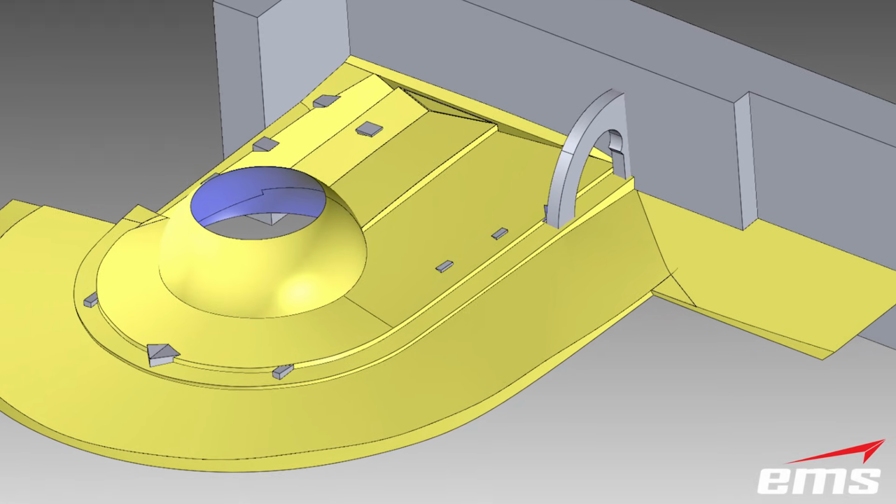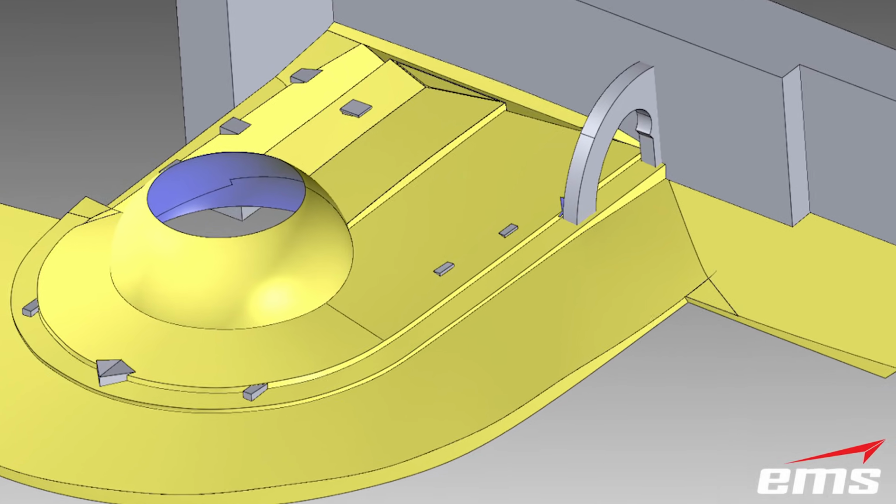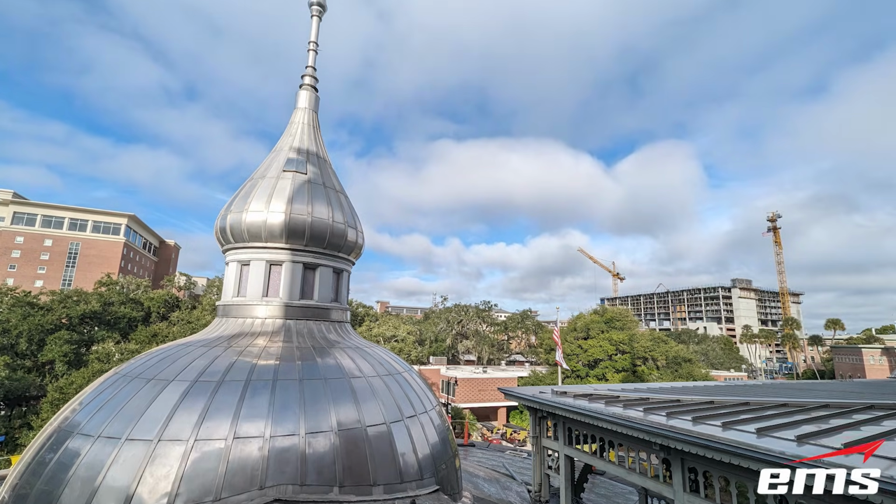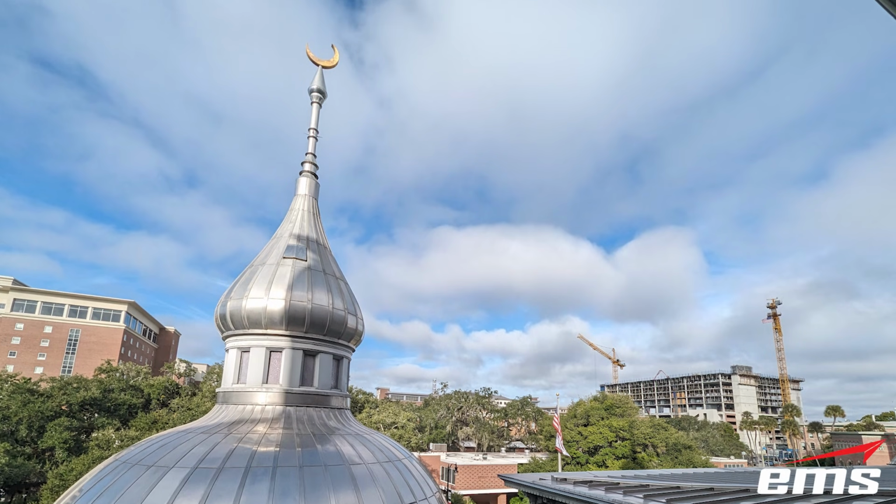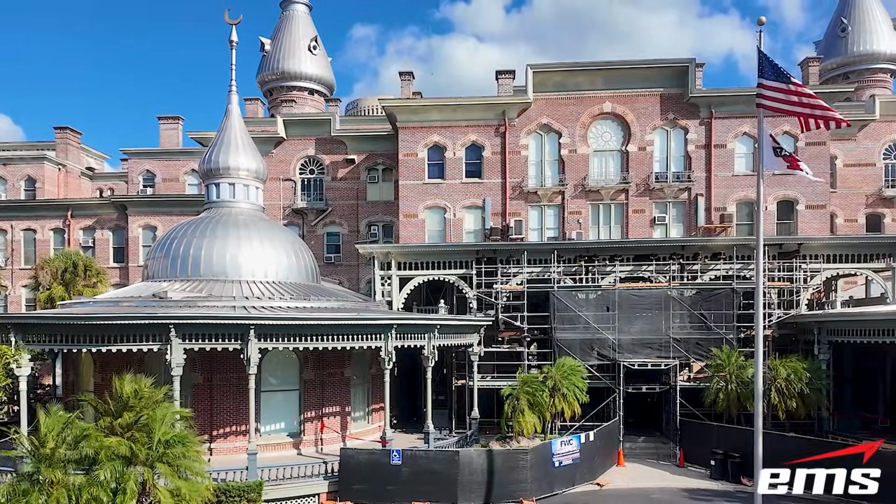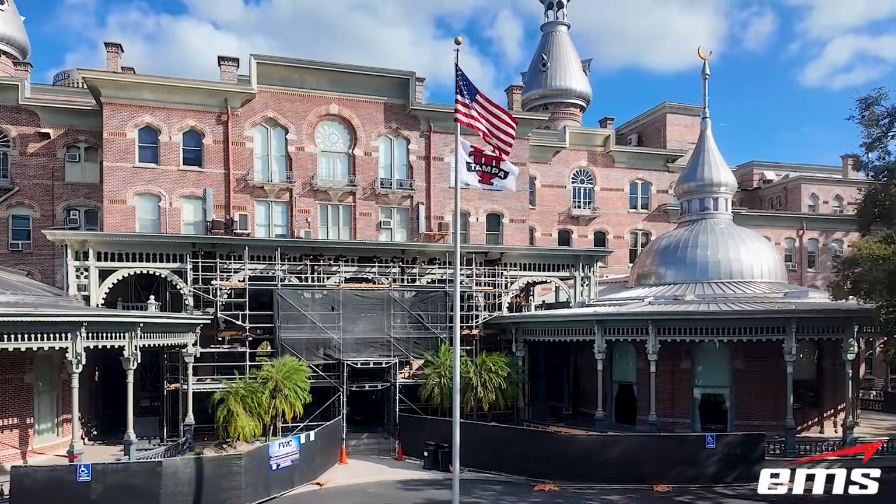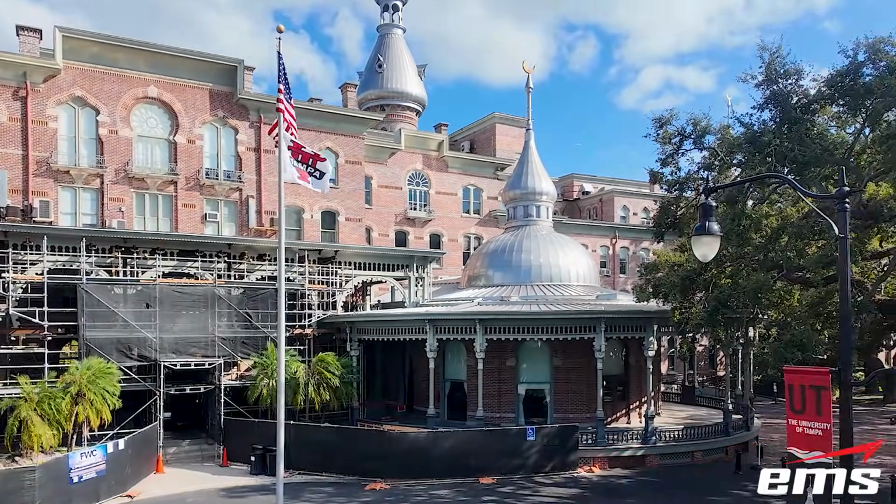All the panels were pre-cut and fabricated off-site, saving a ton of time in the installation process by not having to do it all on-site manually. No incorrect cuts, no misfitting panels, everything fit in place perfectly the first time.